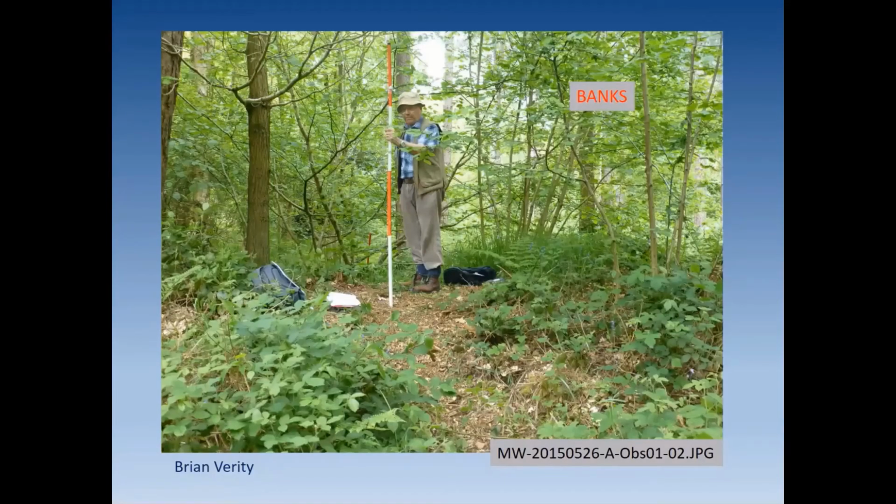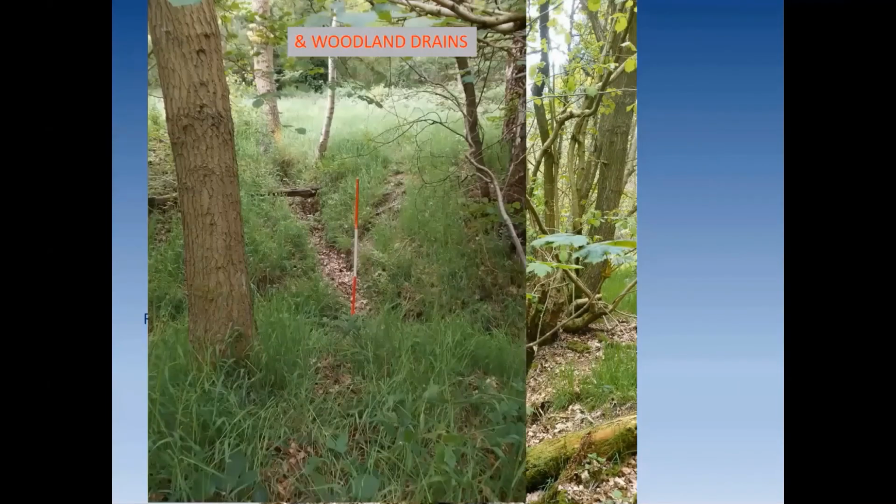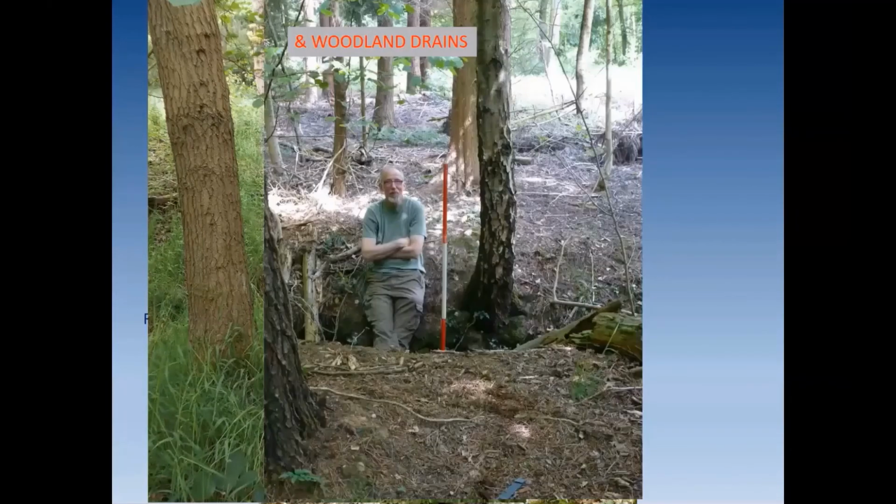Now these are difficult to photograph. Brian is actually standing on a bank, although I realise it doesn't look like he is. You're just going to have to believe me. And ditches, that's a bit easier to understand. A clear ditch there, and another there, clearly woodland drains. So there we go, there's another ditch or a woodland drain. And there was Richard Graves who came to help us. And so, multitudes of ditches and drains. And Dave's sitting in a woodland ditch too.